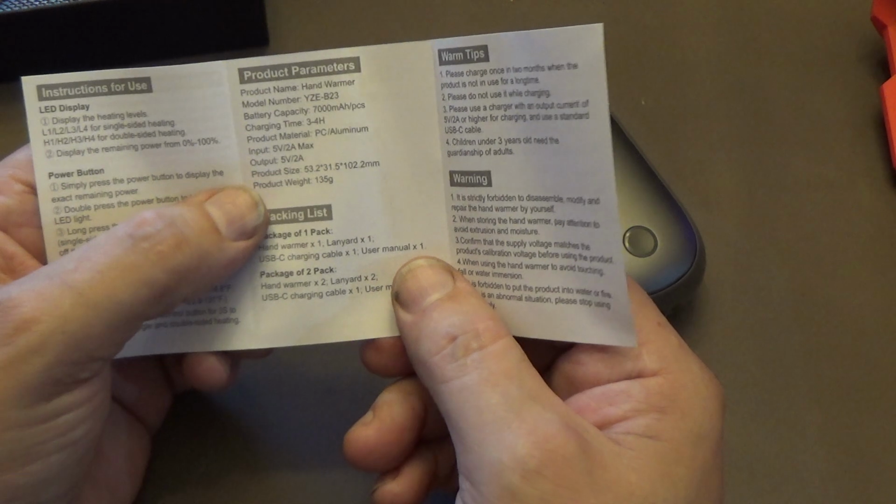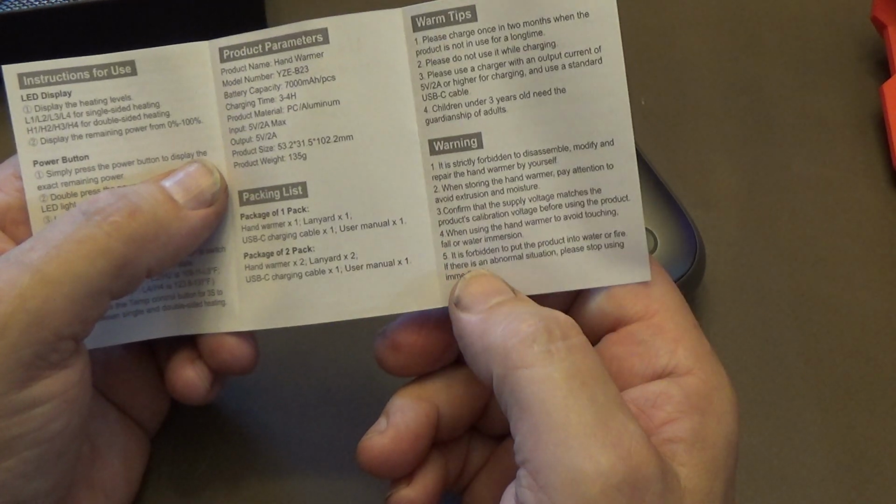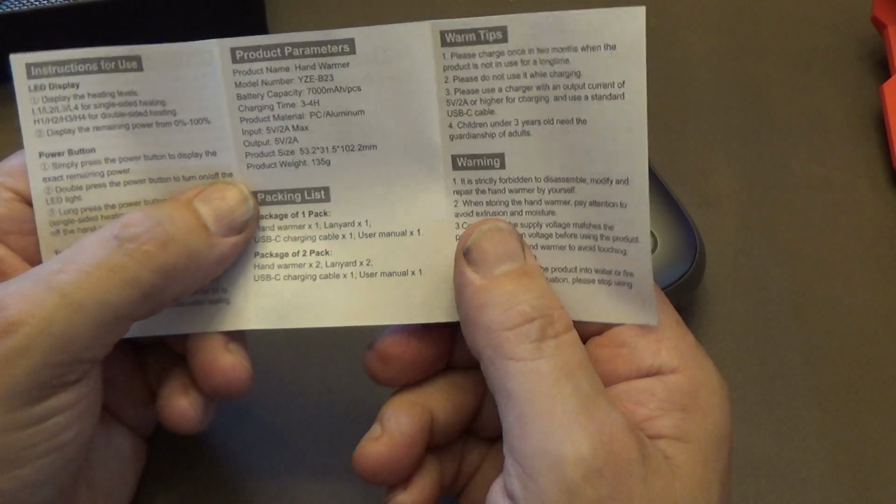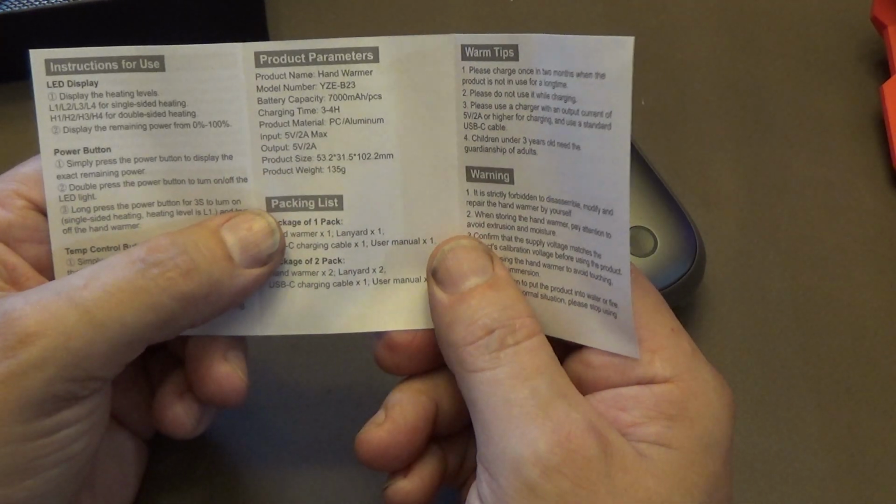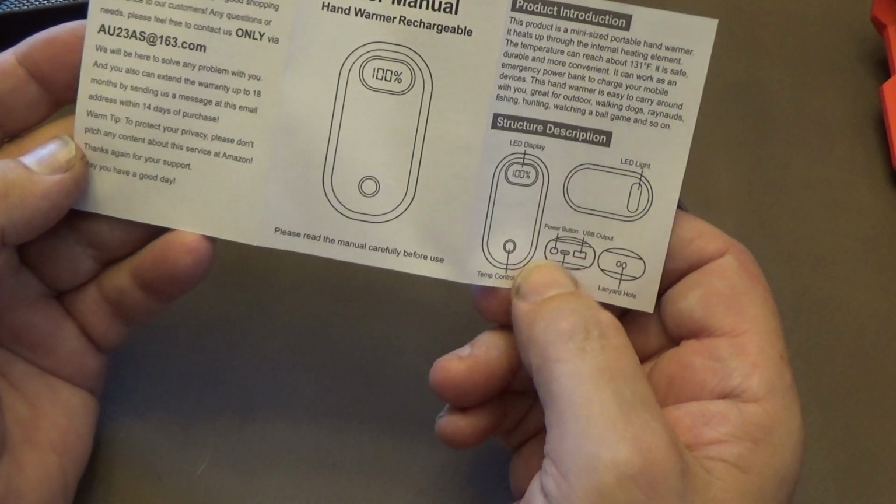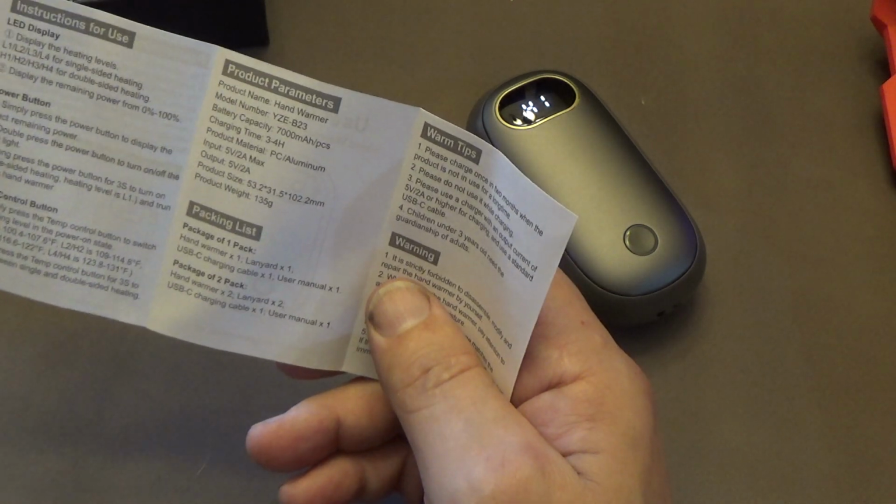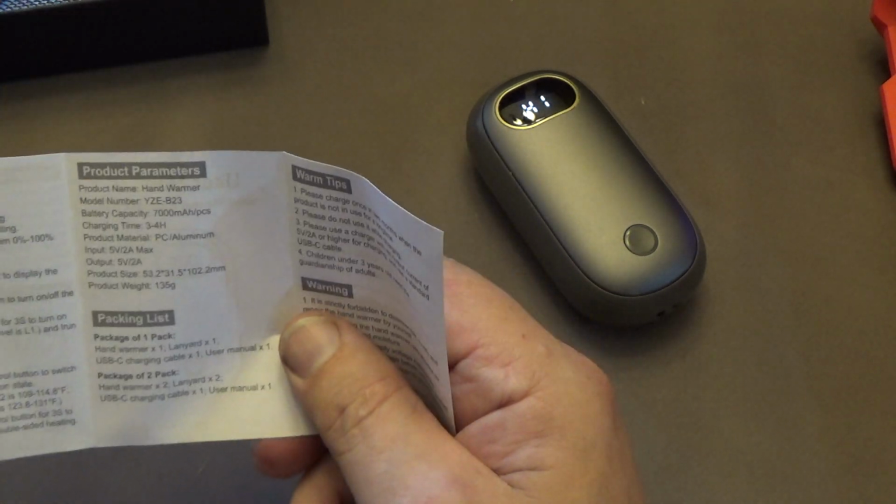We're pretty close to that. I cannot see on here what the max runtime is. I do remember seeing 6 hours, but I don't know what level that was, and whether that was single-sided or double-sided heating.